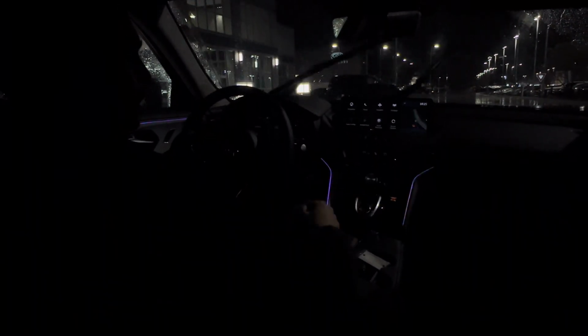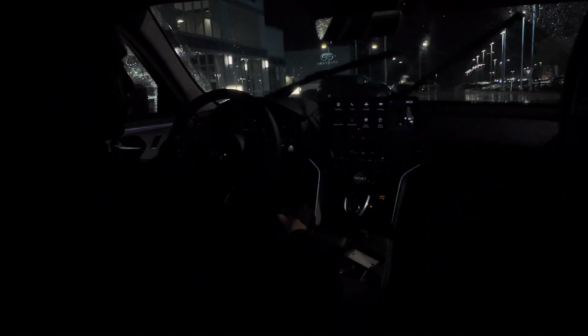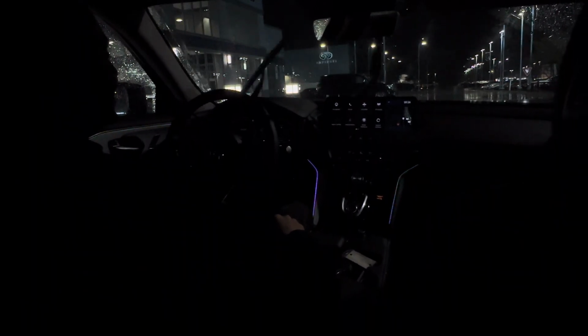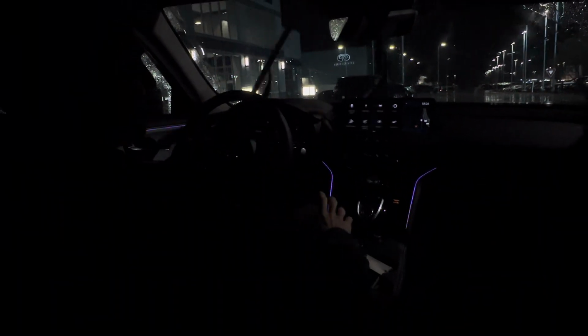It's pretty nice in here. I mean, it's really similar to the pre-facelift model. I mean, the screen is a lot bigger, being the MDX screen.